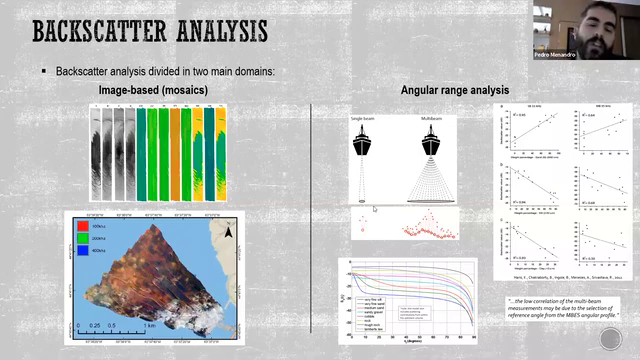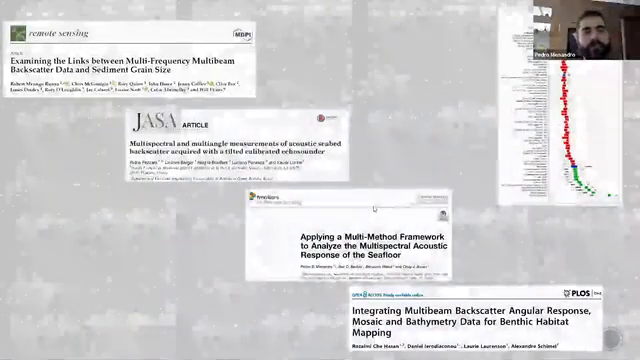But when they look at the multibeam data, the backscatter value from the multibeam, the correlation is not that good. And this was attributed to the low correlation of the multibeam measurements, maybe due to the selection of the reference angle from the multibeam angular profile. So this is an important topic of research.